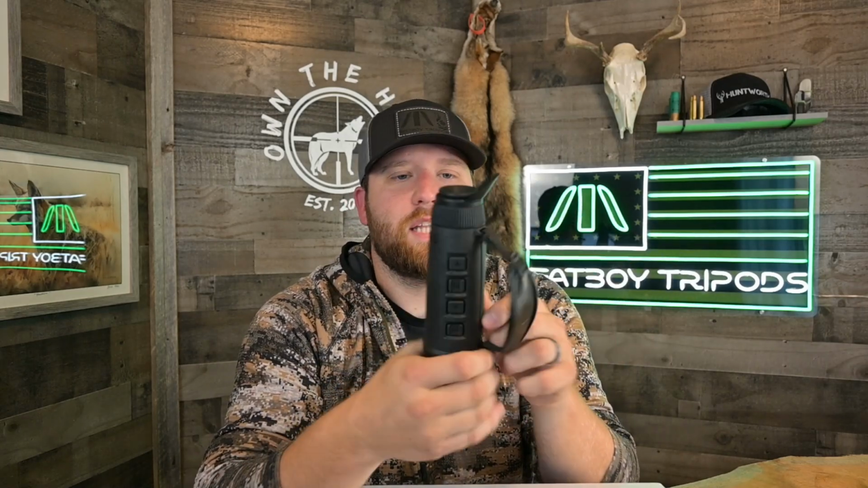It's very easy. One really cool thing about this thing is it has haptic feedback. iPhones have had it for years, but when you put this battery in, the device will kind of vibrate. It's got a little vibration motor in it to let you know, hey, the battery's in, it's seated, it's good to go. When you turn the unit on, press and hold the power button, you can feel it vibrate, telling you the unit's on. So that's a really cool feature. I've never seen that before, so Pulsar is definitely coming out with some innovation there, utilizing haptic feedback technology in a thermal monocular.